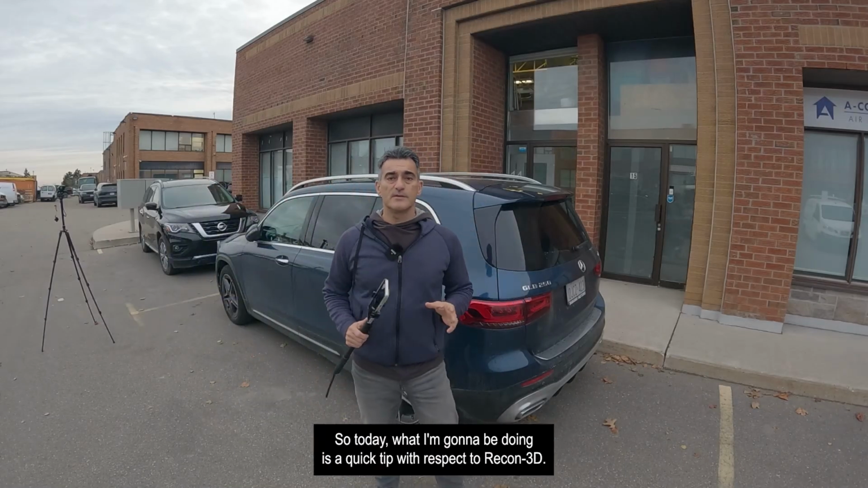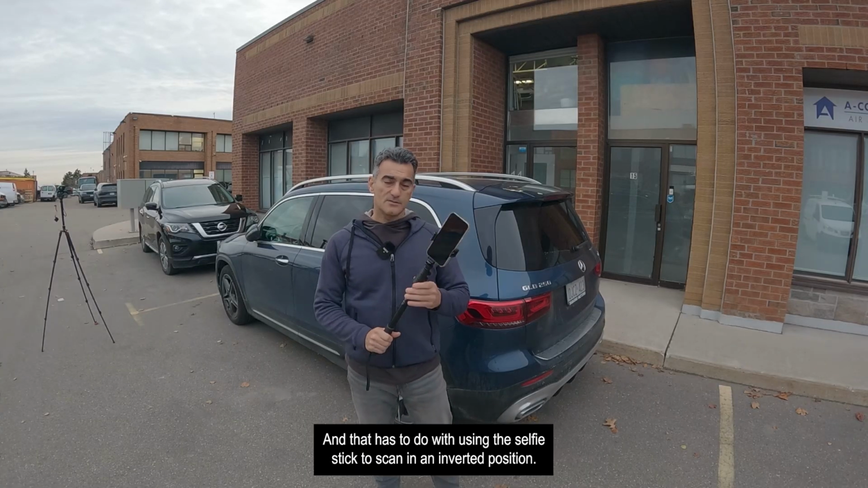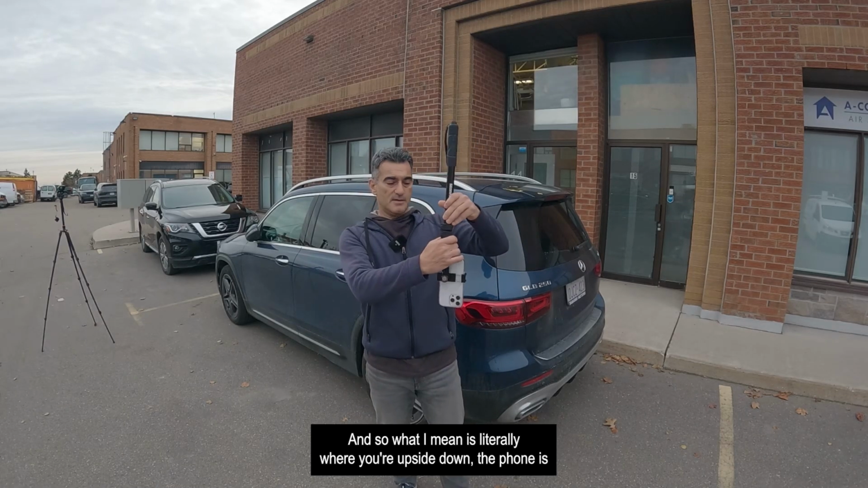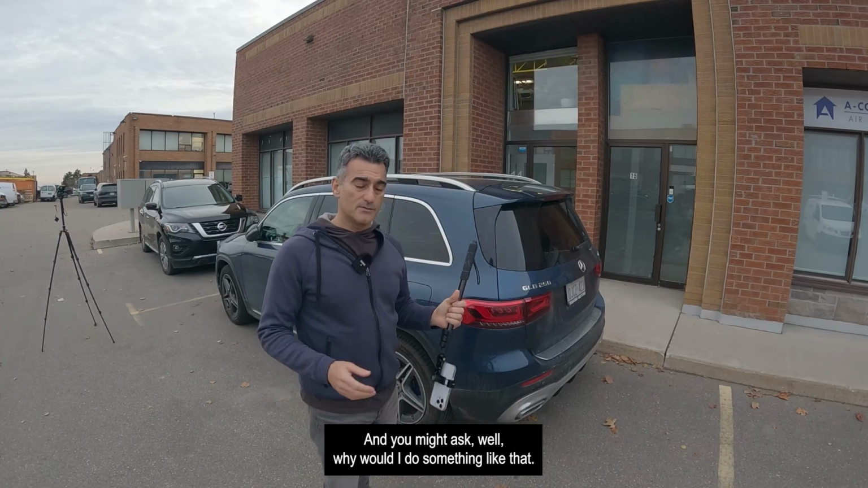So today what I'm going to be doing is a quick tip with respect to Recon 3D, and that has to do with using the selfie stick to scan in an inverted position. What I mean is literally where you're upside down, the phone is upside down. And you might ask, well, why would I do something like that?